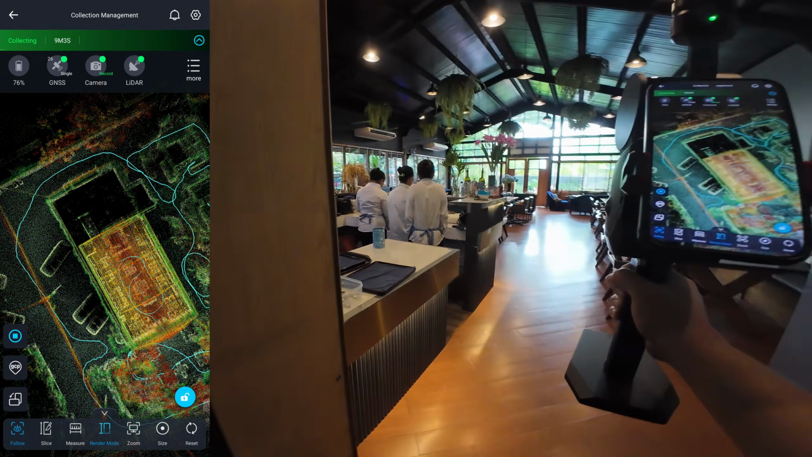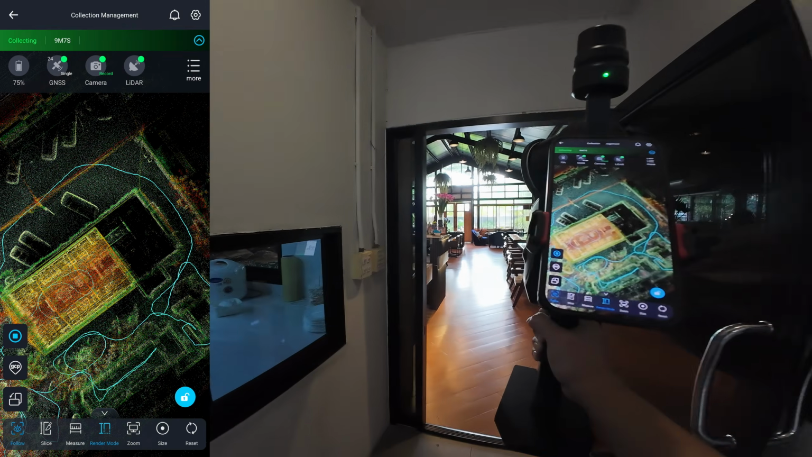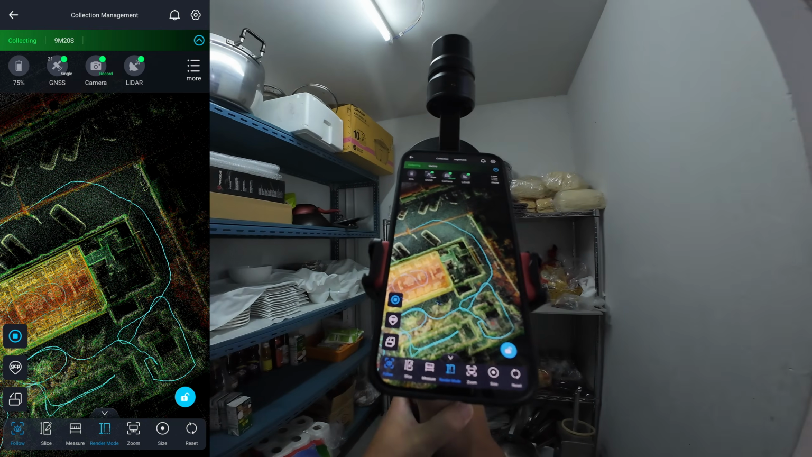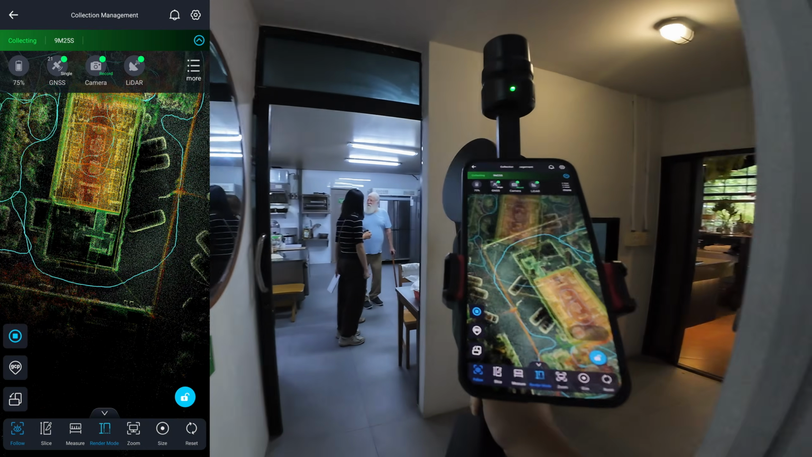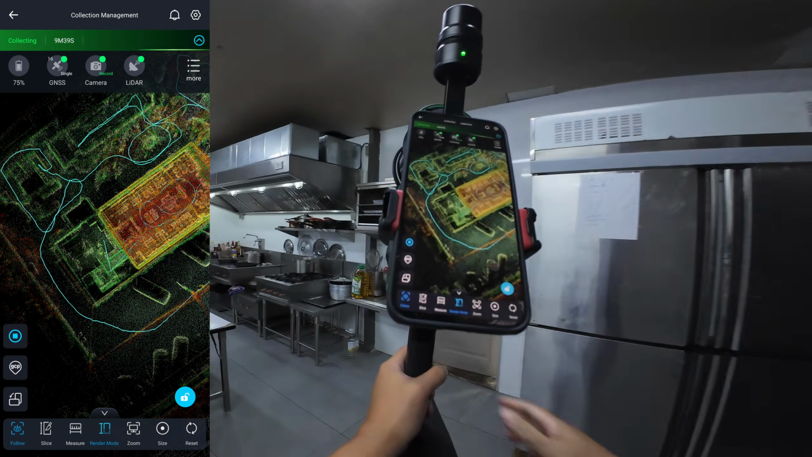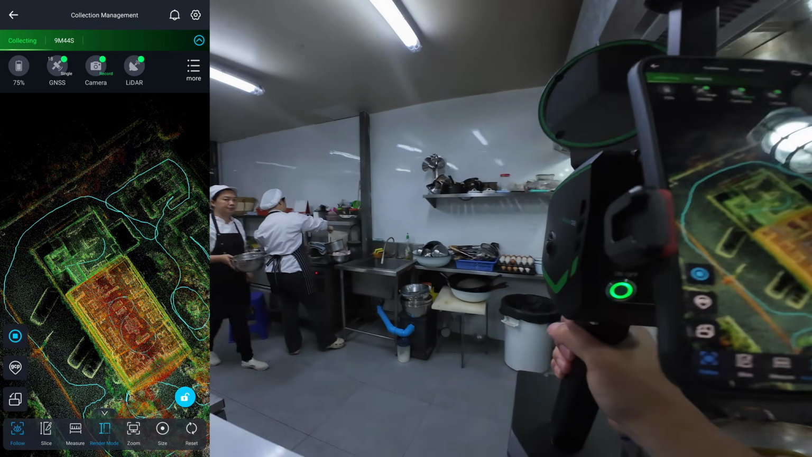Now I'm heading into the kitchen area. Now this looks like the pantry. And here's the kitchen.